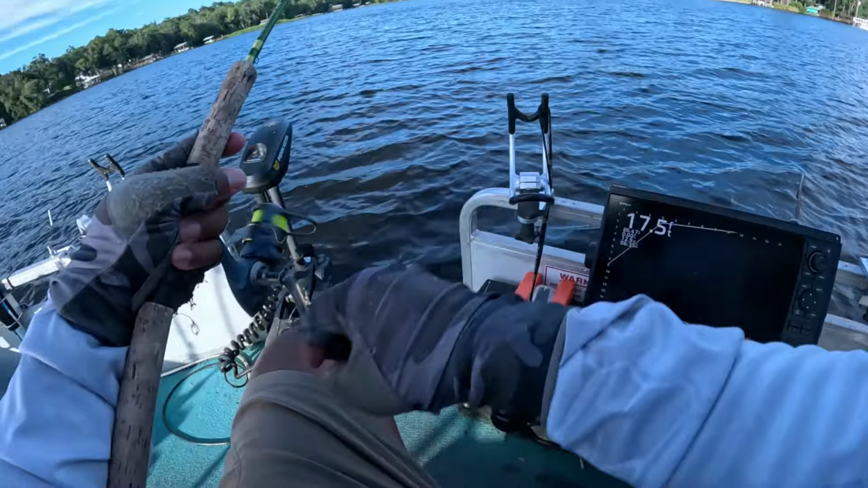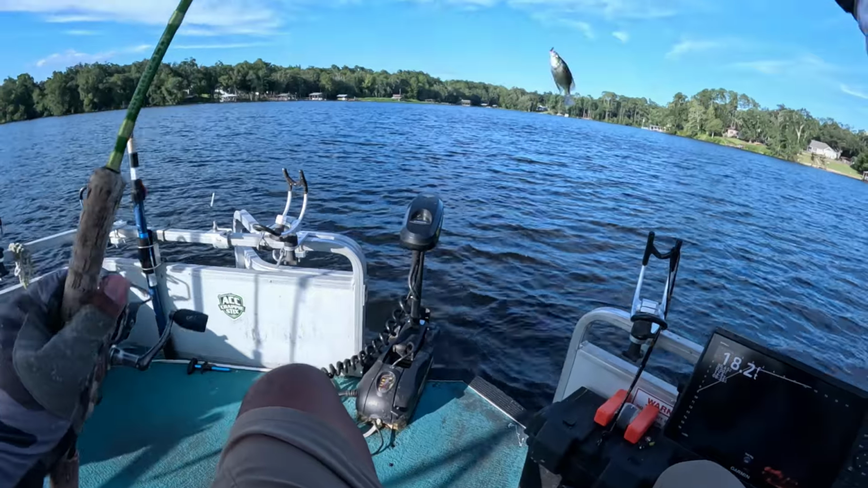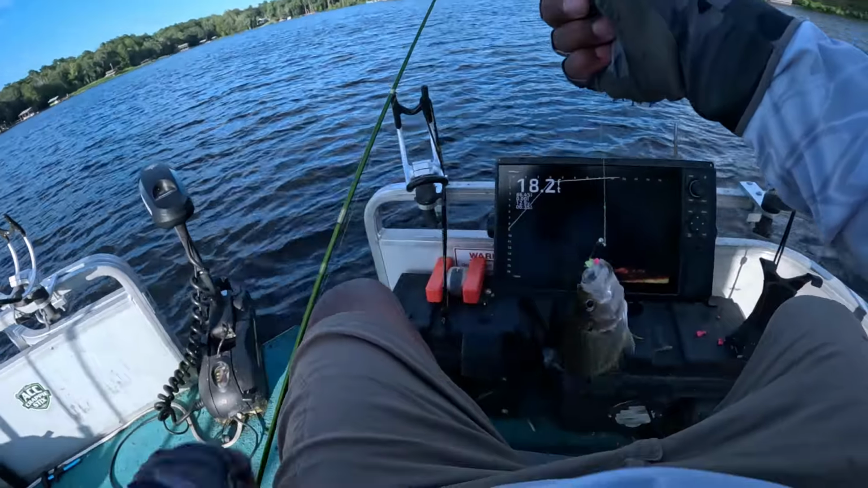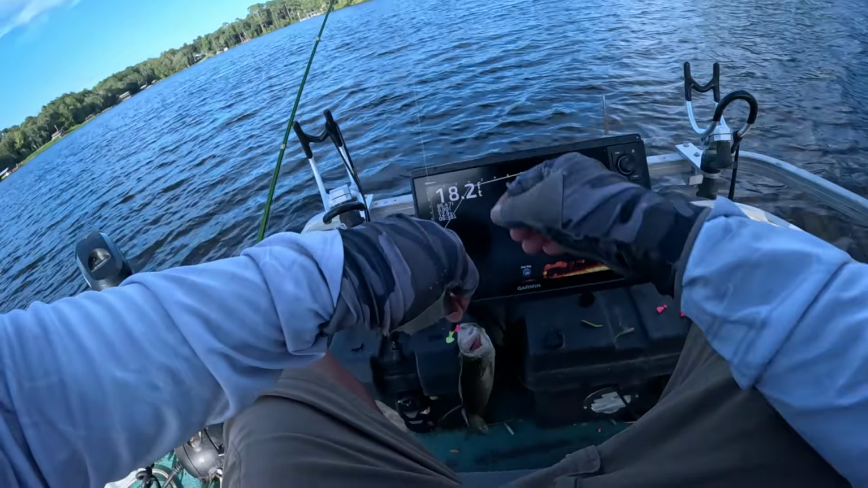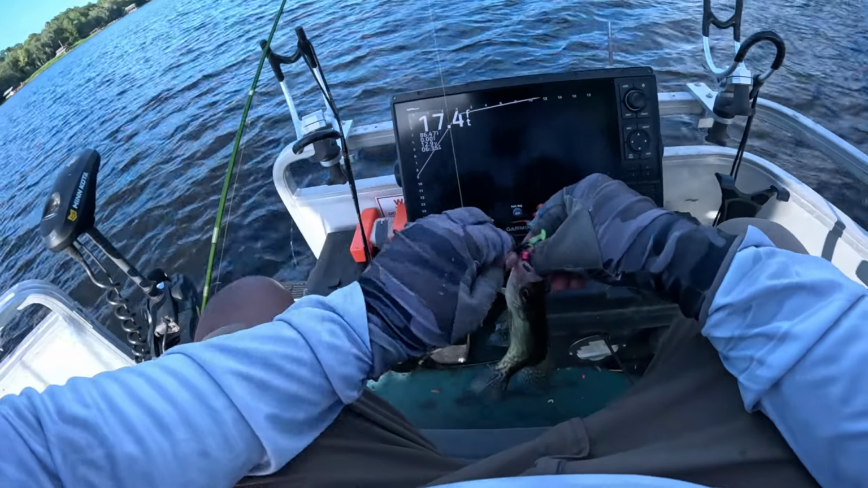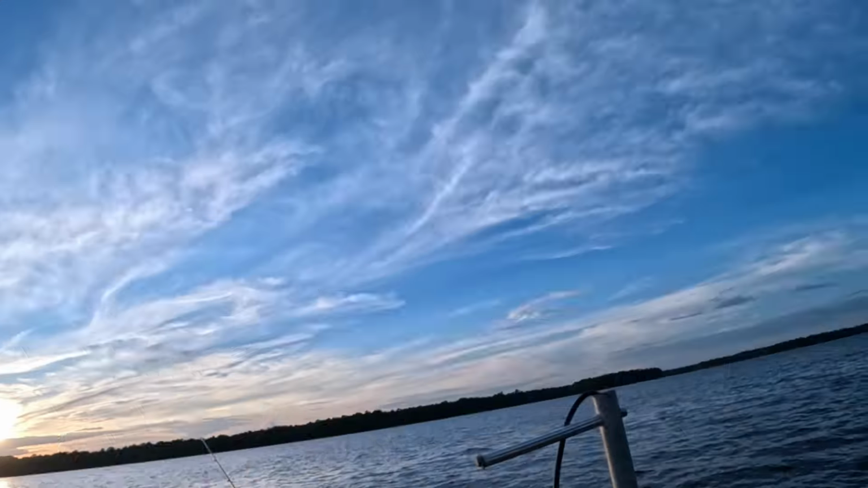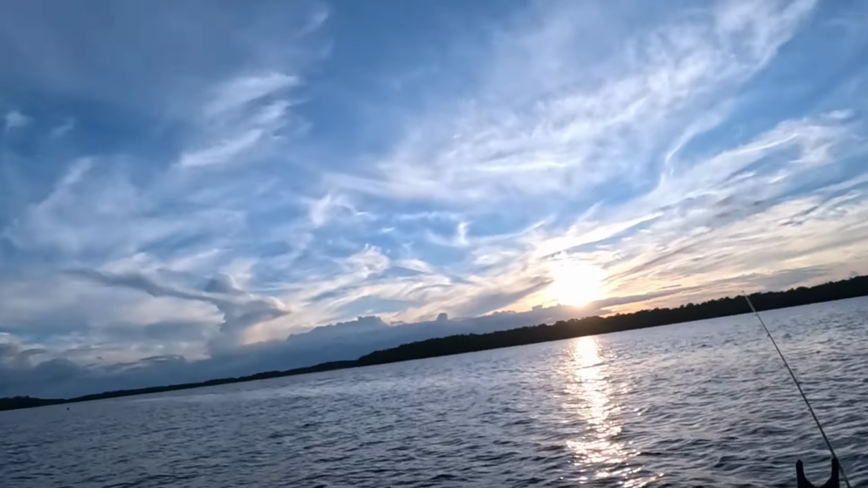Got him. Finessed him right out of his scales, guys. They're not big, but fun to catch. See ya. Beautiful skies.